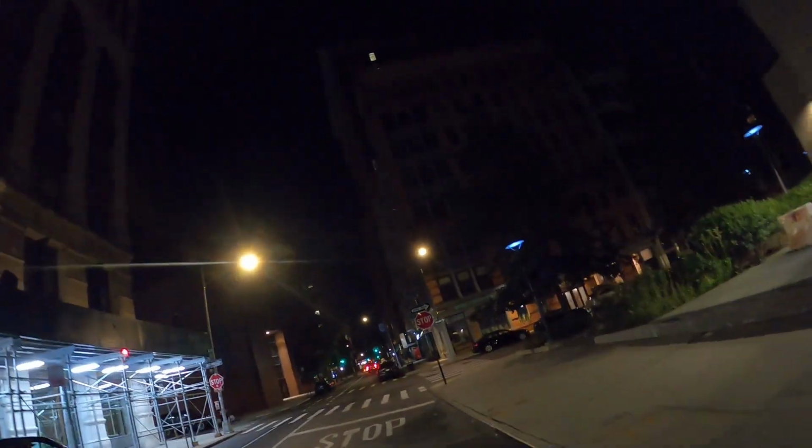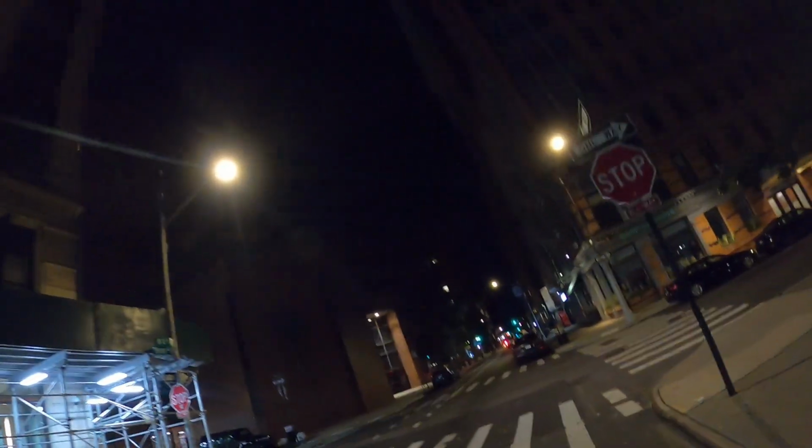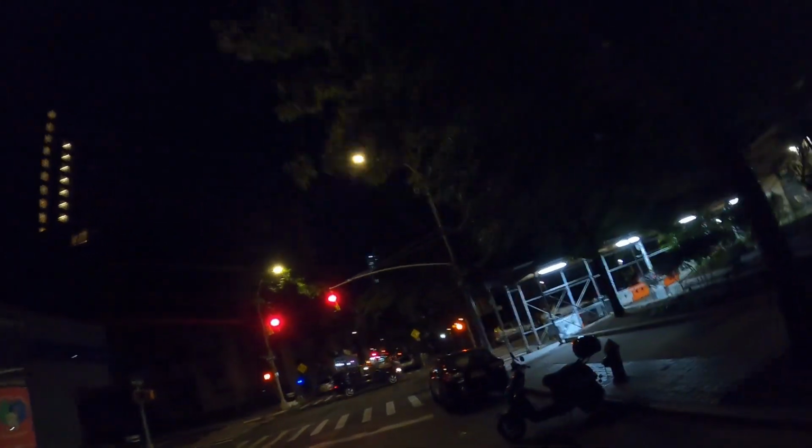Some cobblestone streets, which are no fun to ride on, either with a bike or a car. They kind of suck. Basically, only good for travel on foot or by horse. So, not going that way. And we're getting into the West Village. And going down here. I think this will lead us all the way down.